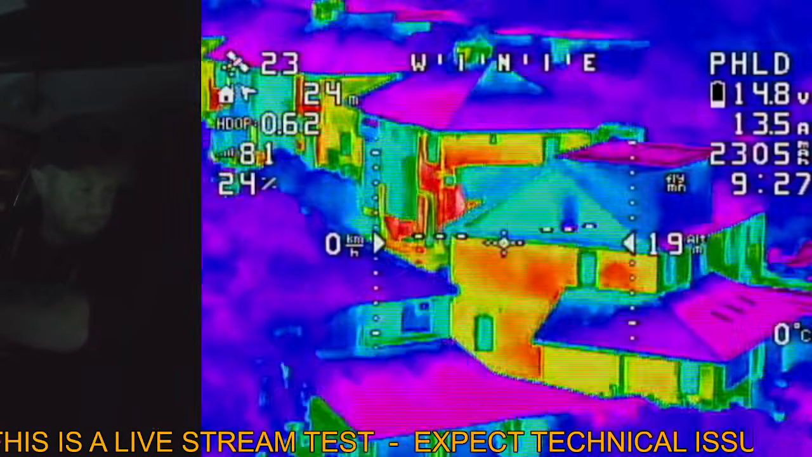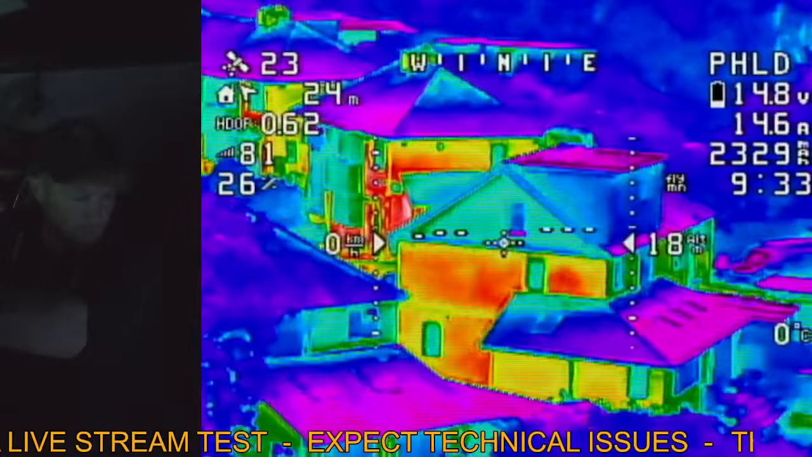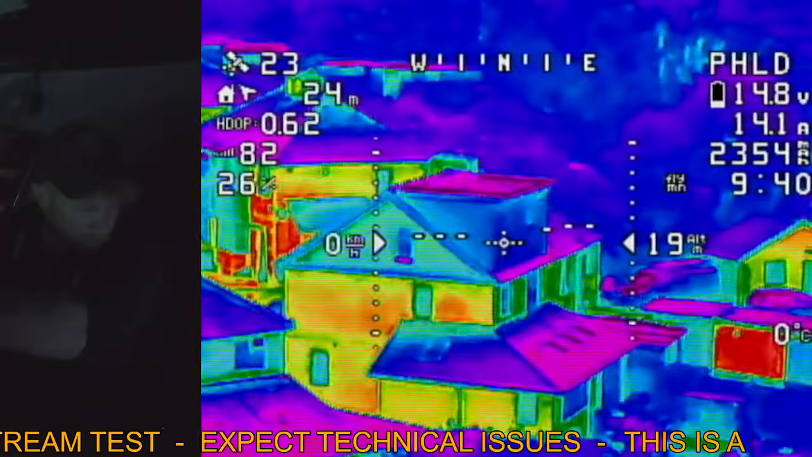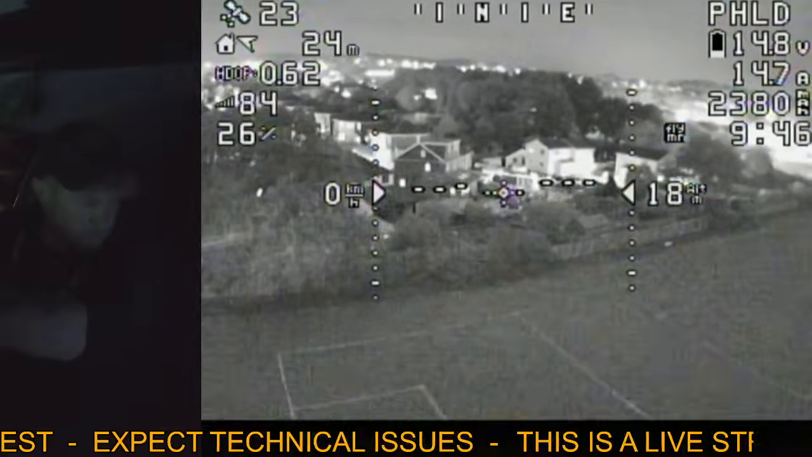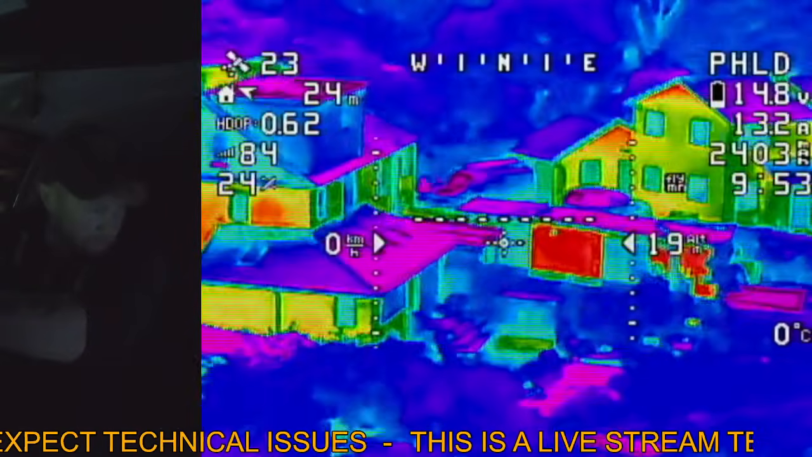Let's try some different colour profiles on these houses. So yeah, on the house there, this particular colour profile works quite well. Didn't work so well looking at the car, but yeah, it's interesting. It's very clearly a hotspot on the side of their building there. And what's this over here? Something very red. Is that a garage? D profile 1. Can't really tell what that is, but possibly a garage door or something.